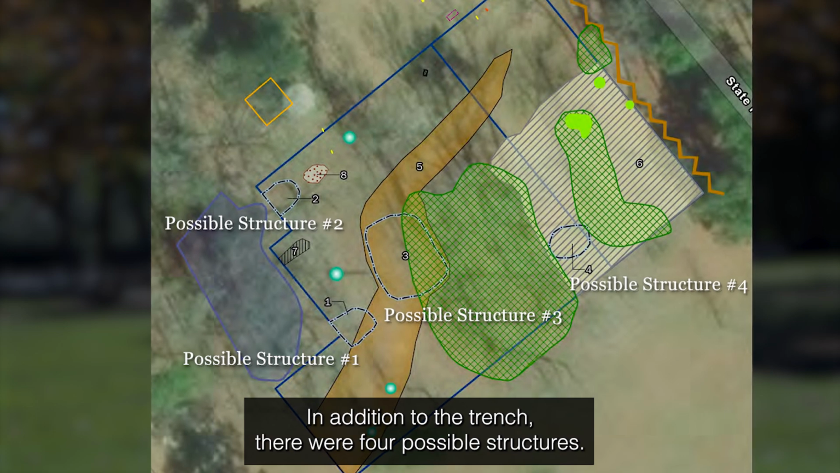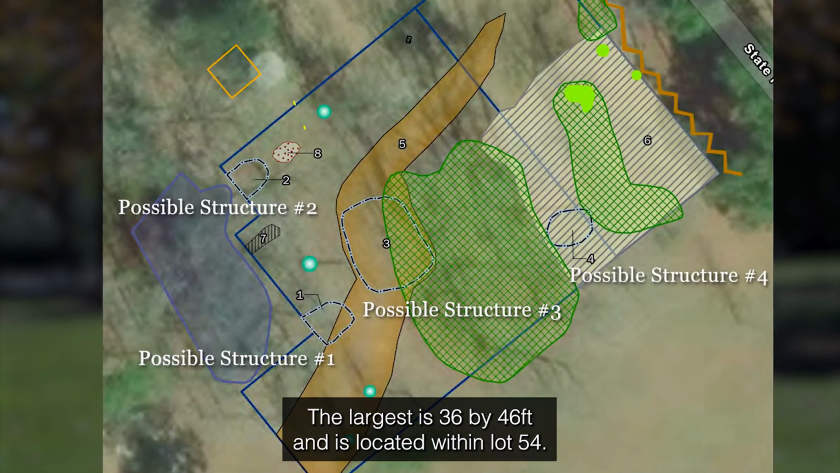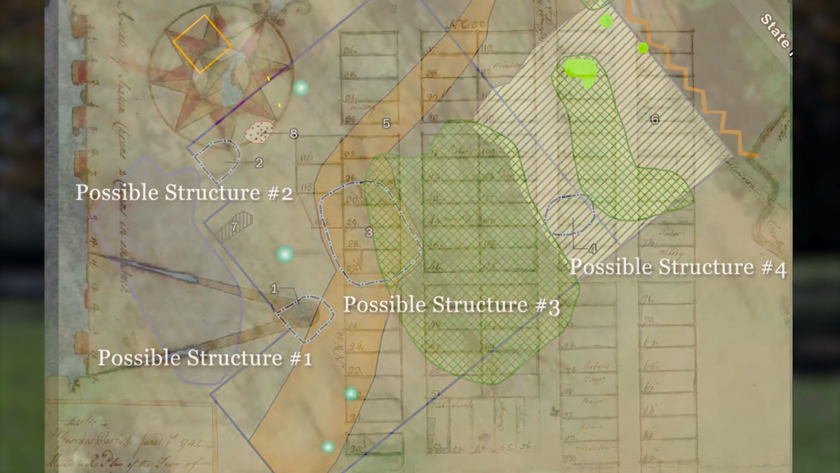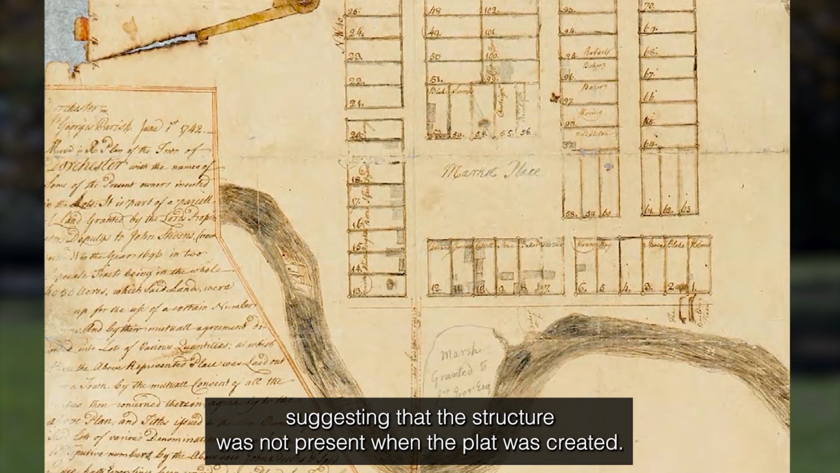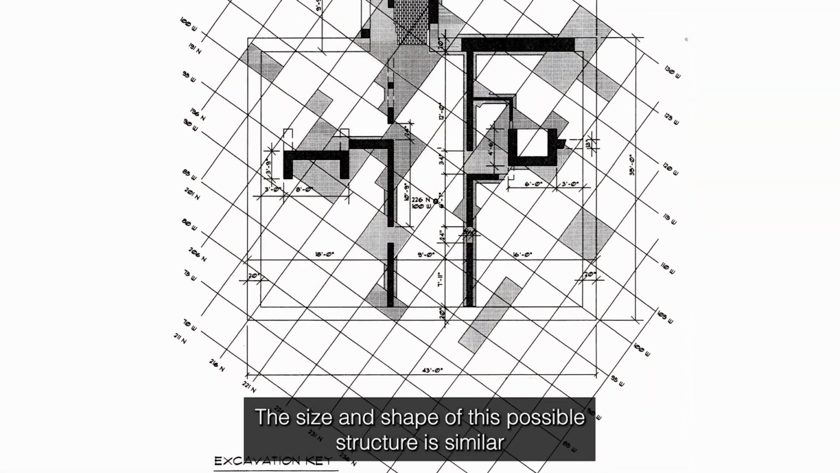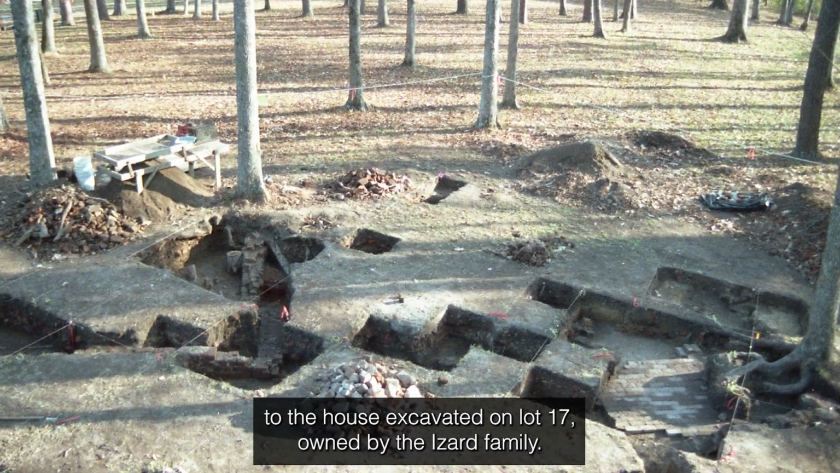In addition to the trench, there were 4 possible structures. The largest is 36 by 46 feet and is located within Lot 54. No buildings or landowners are depicted on the 1742 plat, suggesting that the structure was not present when the plat was created. The size and shape of this possible structure is similar to the house excavated on Lot 17, owned by the Izzard family.